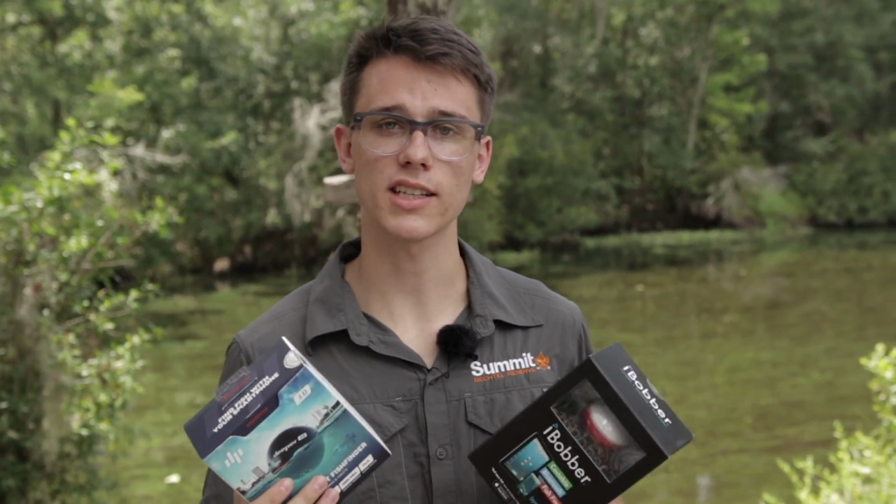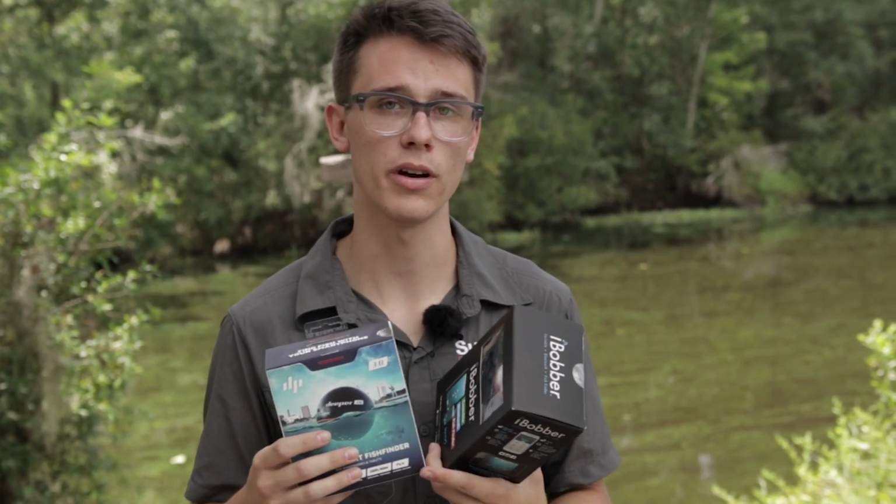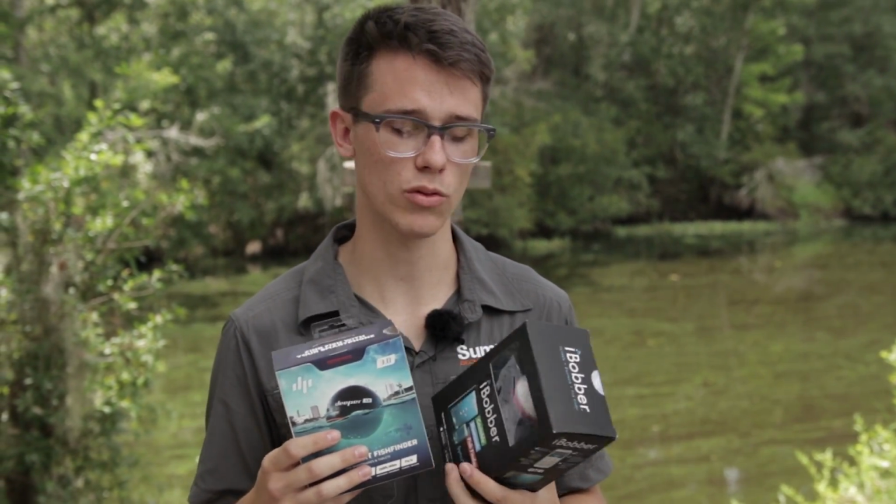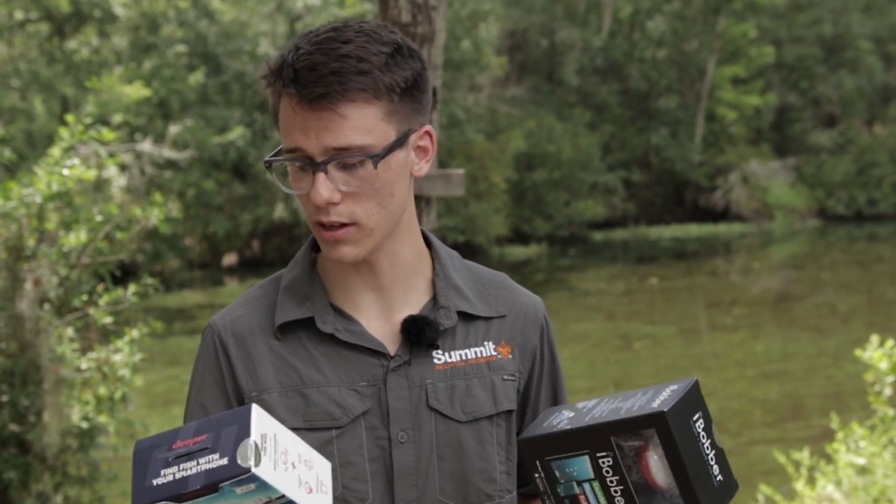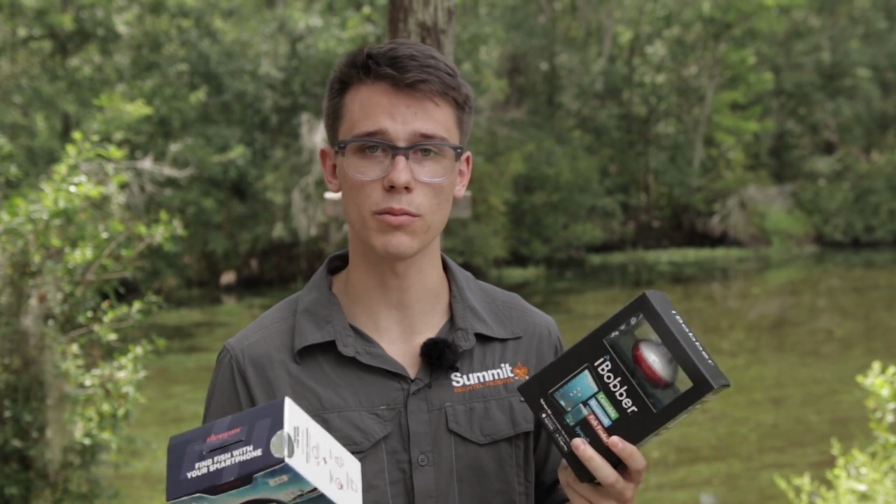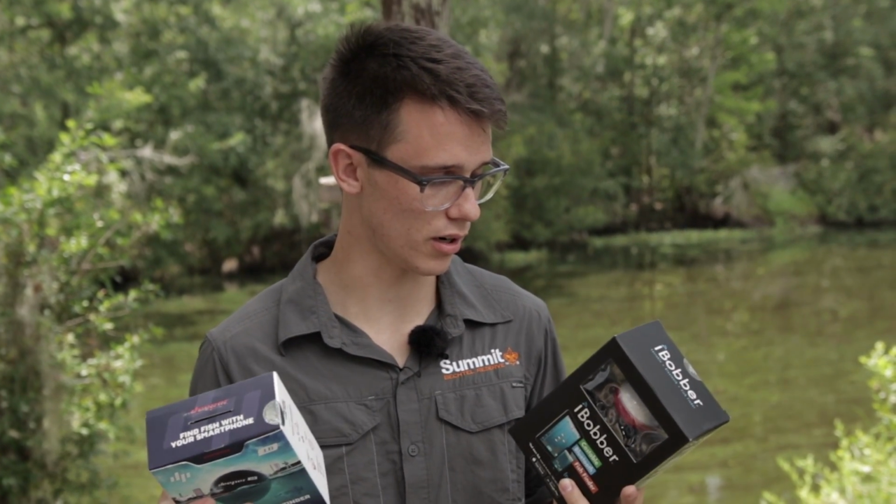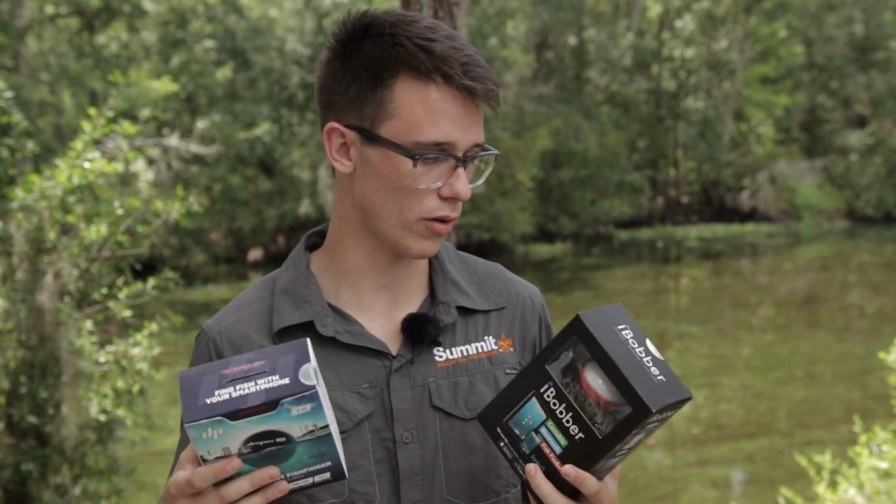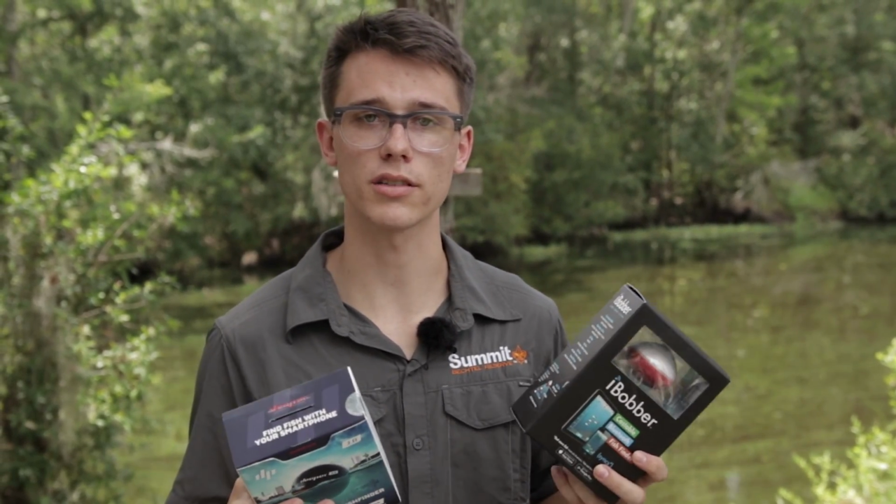Looking at the specs on the box, I can see some of the information that each sonar has. Looking at the 3.0, I can see that it scans 7 times a second, whereas looking at the iBobber, I don't really see that information on the box for me to read. Looking at the back of the box, I can see that this has a wide range of temperatures that it can work in, and the iBobber I don't see on here. So overall, the data is a little more for the 3.0 as compared to the box of the iBobber.